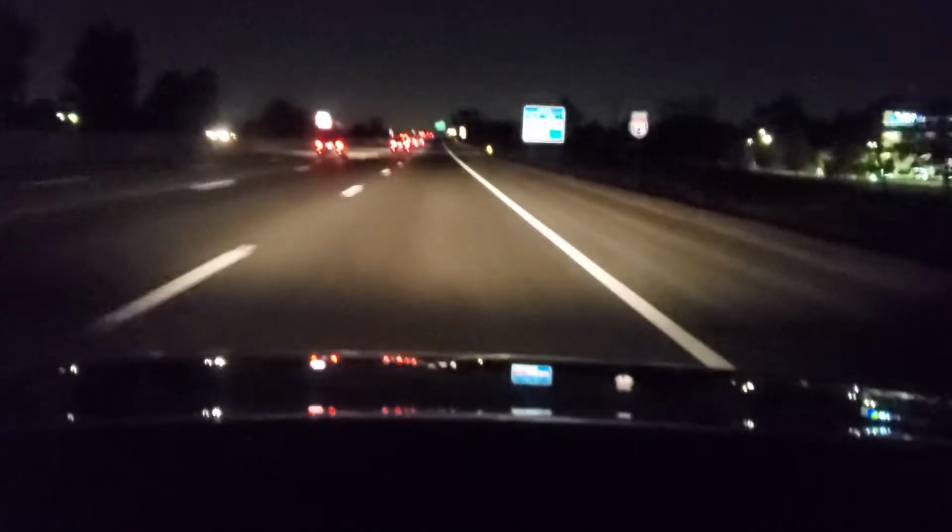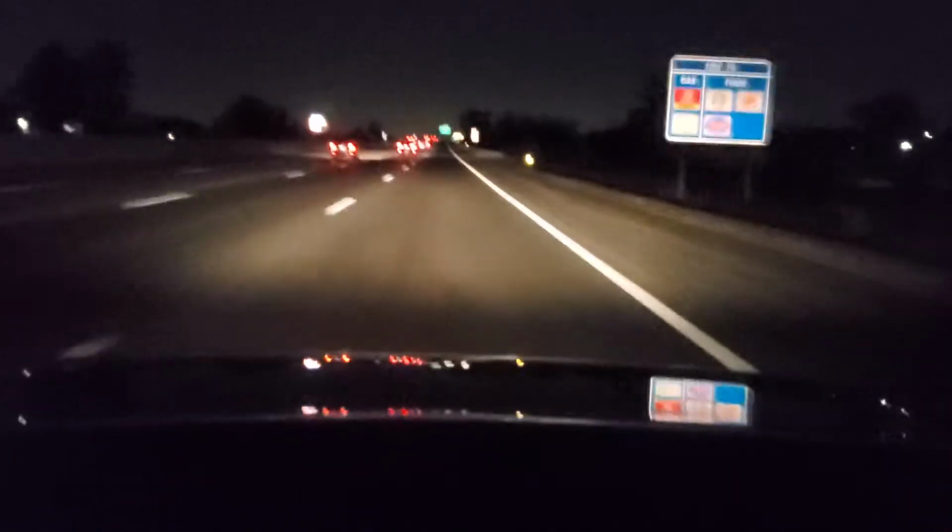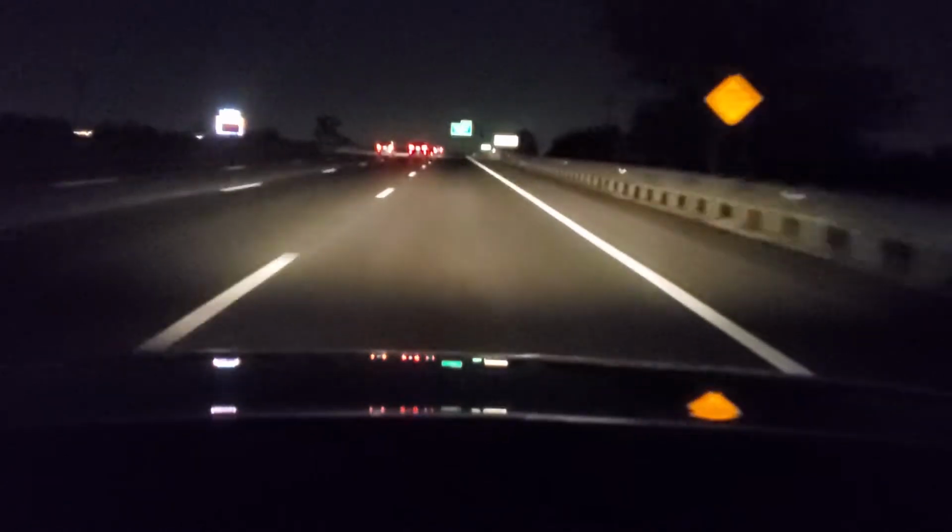The windshield is pretty clean. So it's super important that you have your windshield as clean as possible. You have good windshield wipers. Your headlights are clean so they can illuminate. That means illuminate with light to see. So I'm having great speed control.